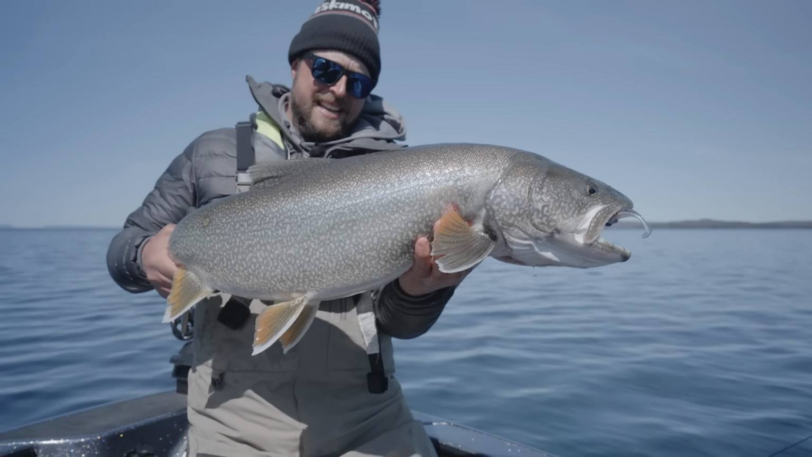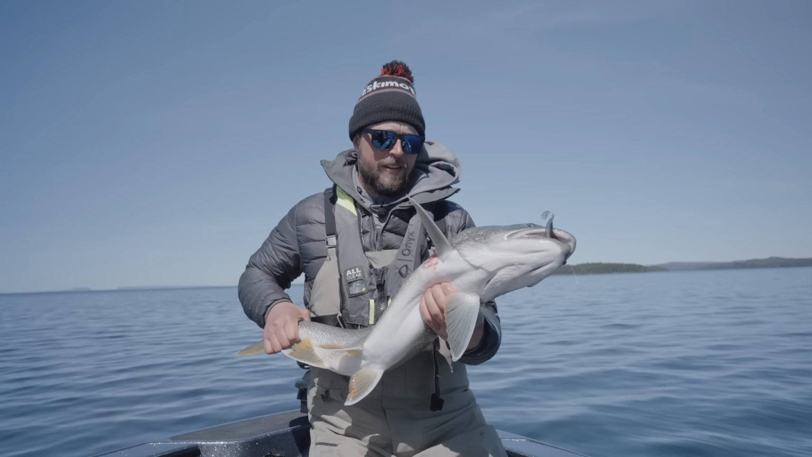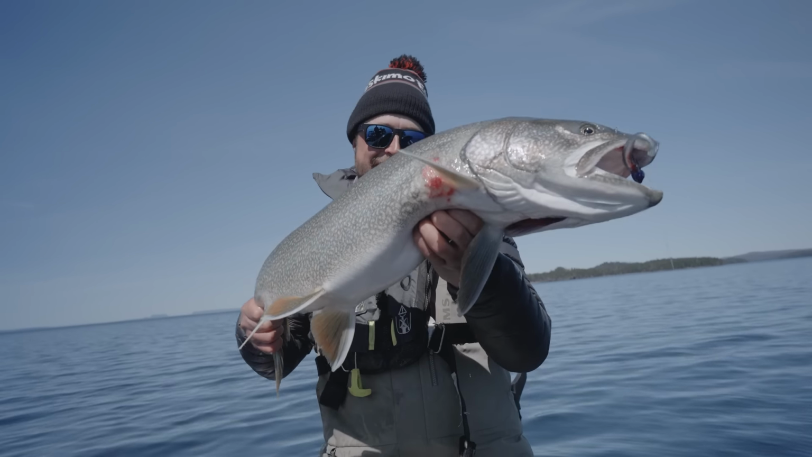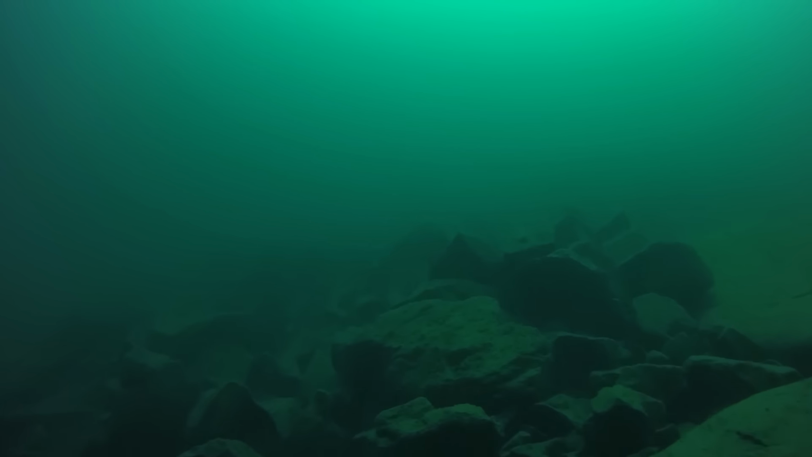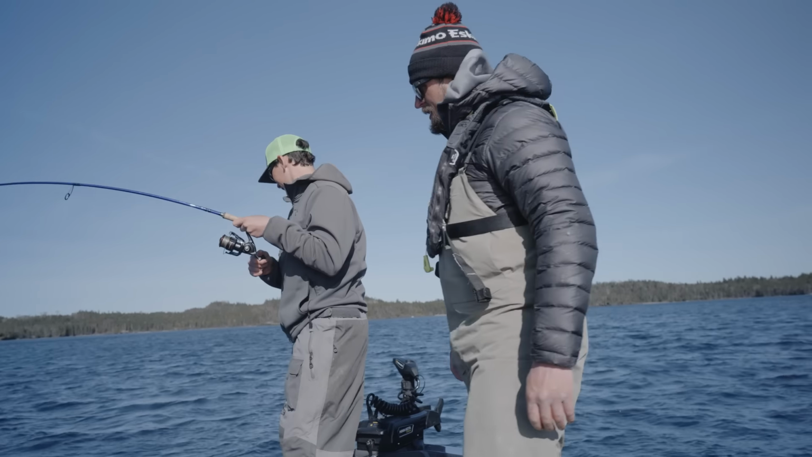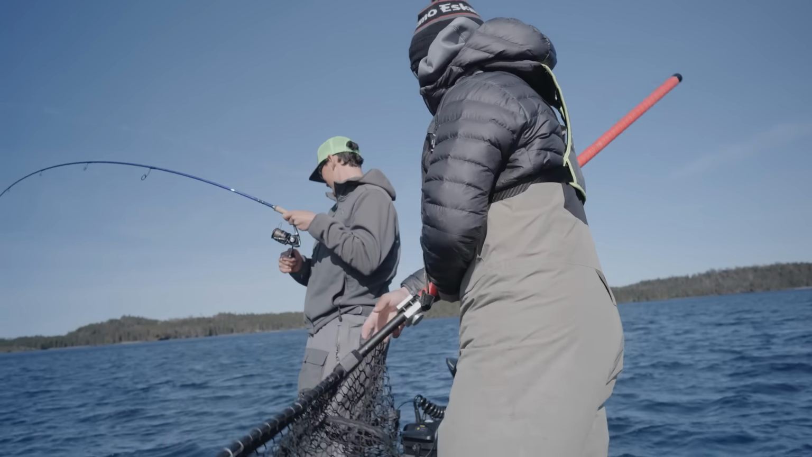Oh wow. It's identical to the one Josh just caught up here in 10, 15 feet of water. It's just insane. What a day, what a memory, what a bite we're discovering here on Lake Superior. Josh, Ethan, and I, incredible. You got it? Yep. Fish on, fish on. Madness, it doesn't stop.